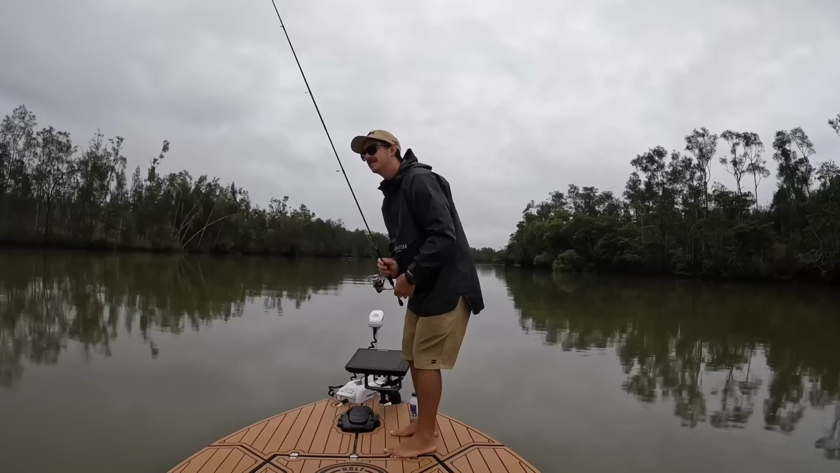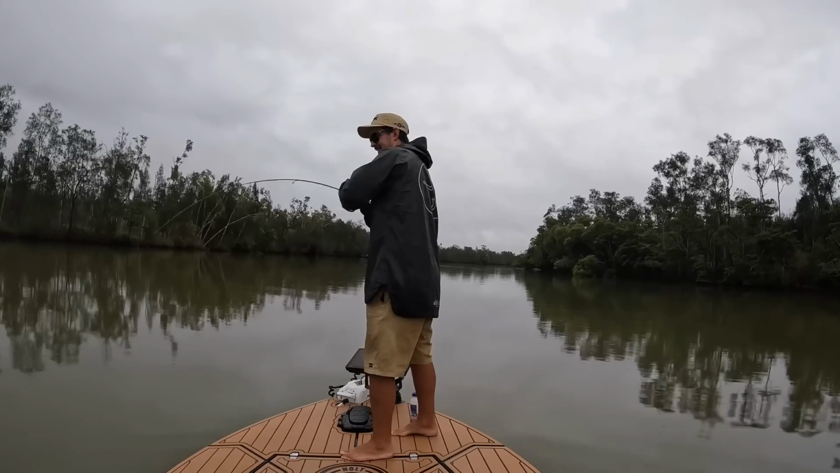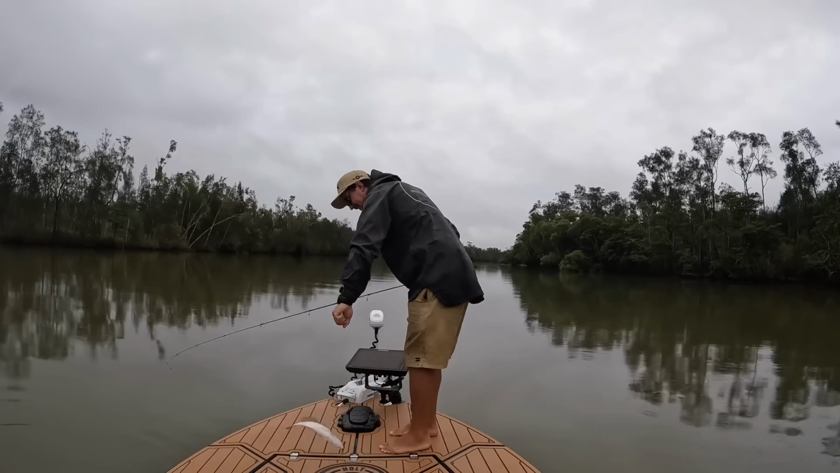A little weird. Yep. Little fella. Hold it, right? Yeah, hold it. Yeah, that's the sounder.